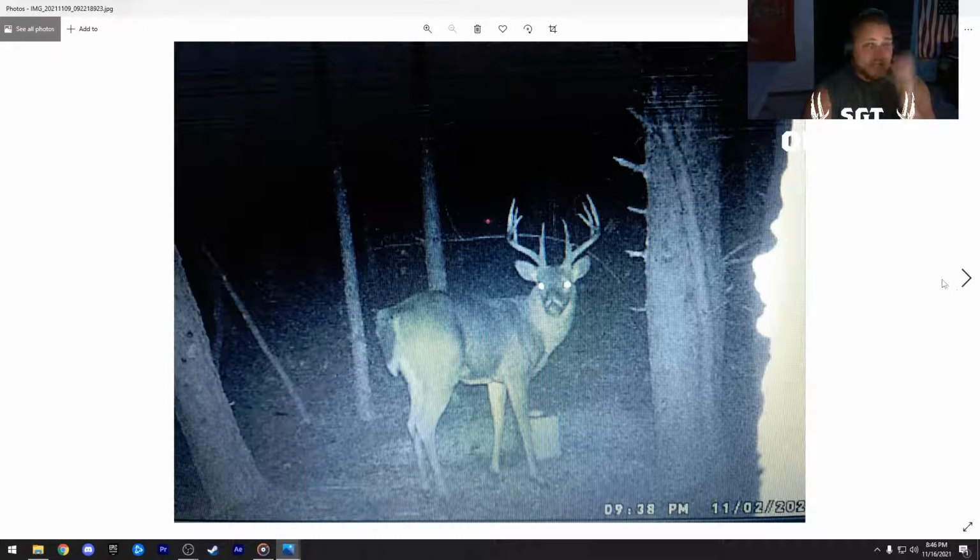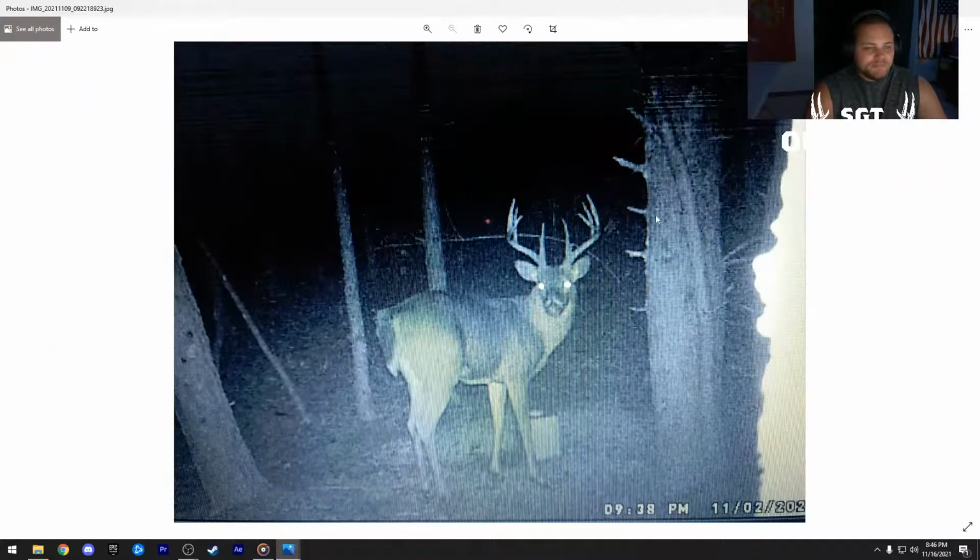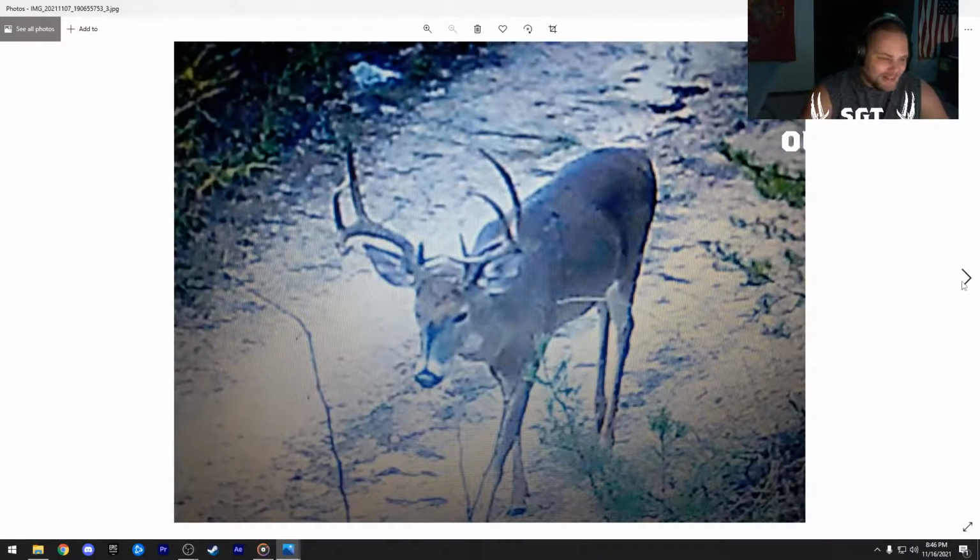Hey, if you're going to pass this buck, more props to you, absolutely, because the thought of this buck in one year, because he's definitely not a 5-year-old, he's probably a 4-year-old. When he's 5, watch out. Going to be a giant. Yep. Exactly my thoughts. One more year. But like I said, sometimes you have those days, you know what I mean? All right, let's keep moving here.